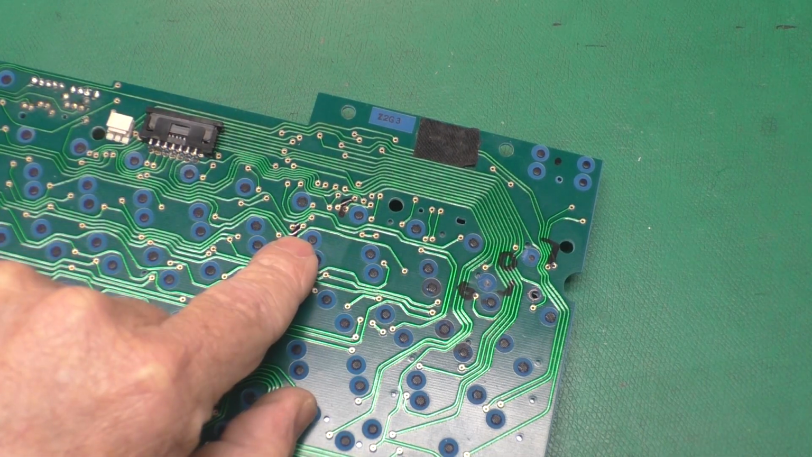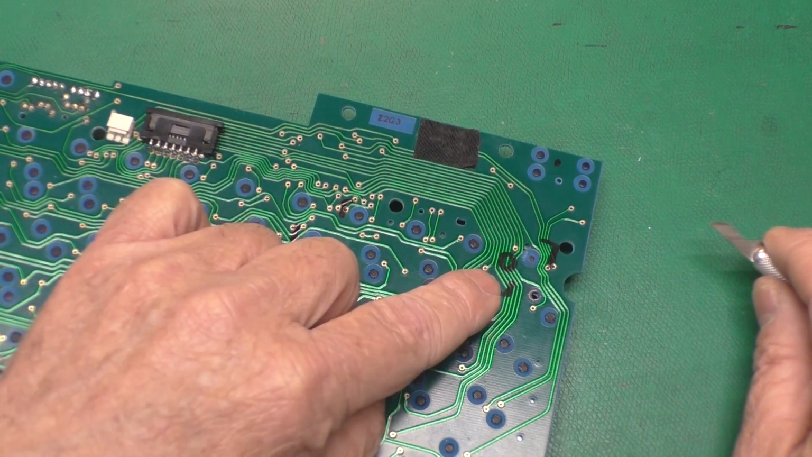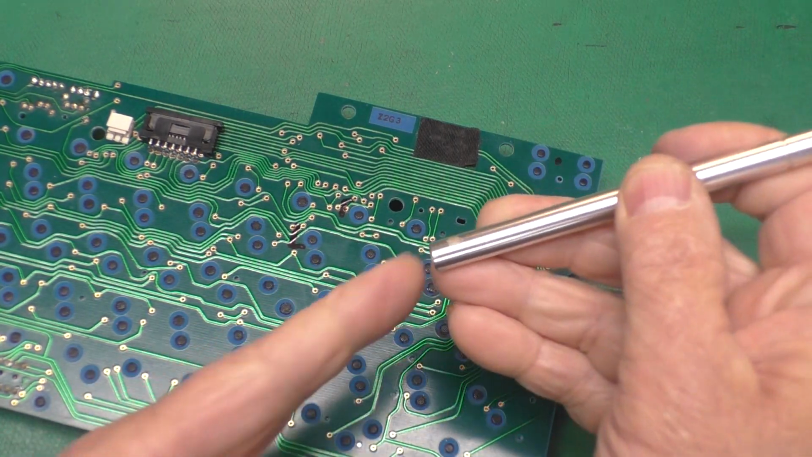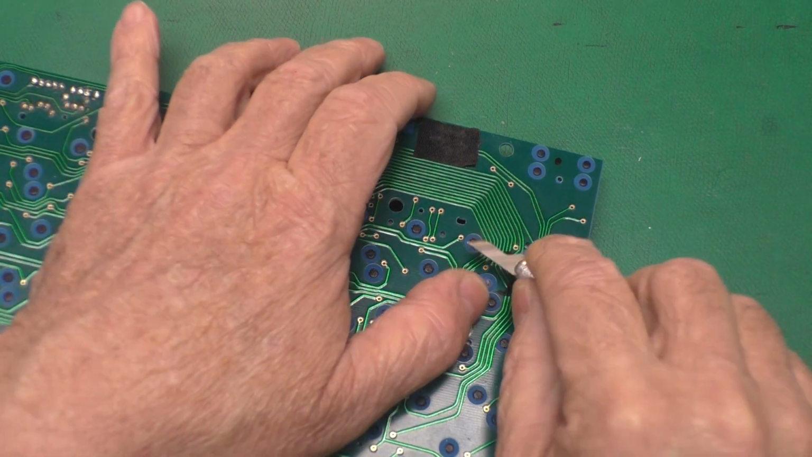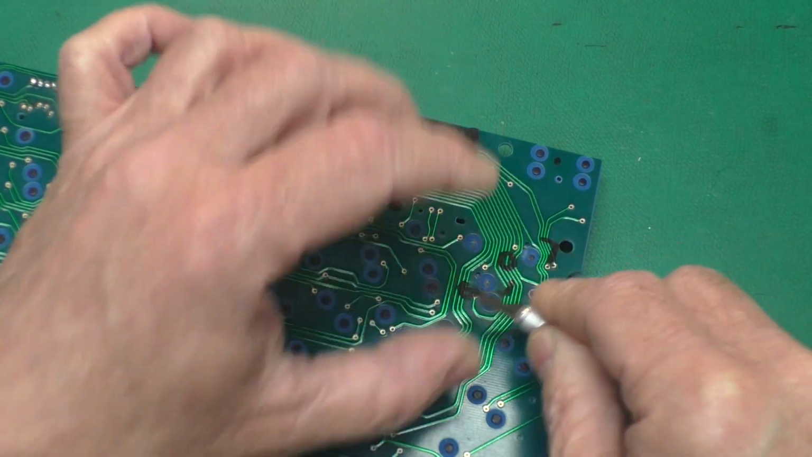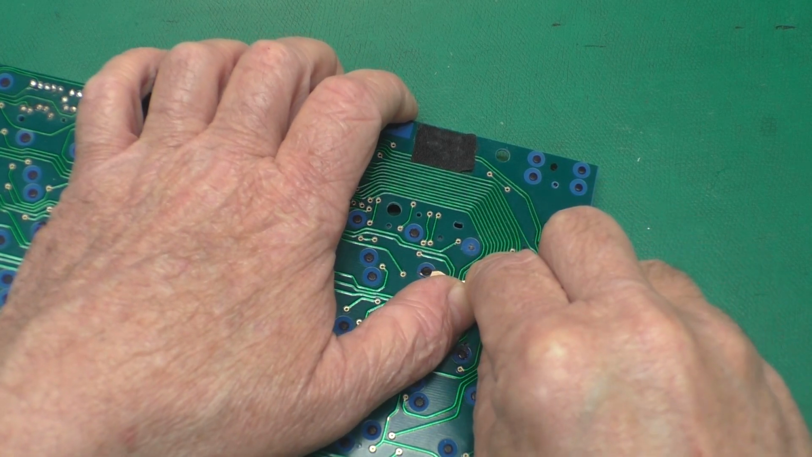So I'm going to remove the rest of these heat stakes here, and then we'll see if we can pop the keys off of there. Now the heat stakes, it's the plastic sticks through the board a little bit, and they take a heated probe thing and go like that and smash it down there. So it's a real quick and easy, and most of the time for something like this, it works perfectly fine. And I imagine for something like this, it's all automated. Once it's assembled, they can do many of them or all of them at the same time.